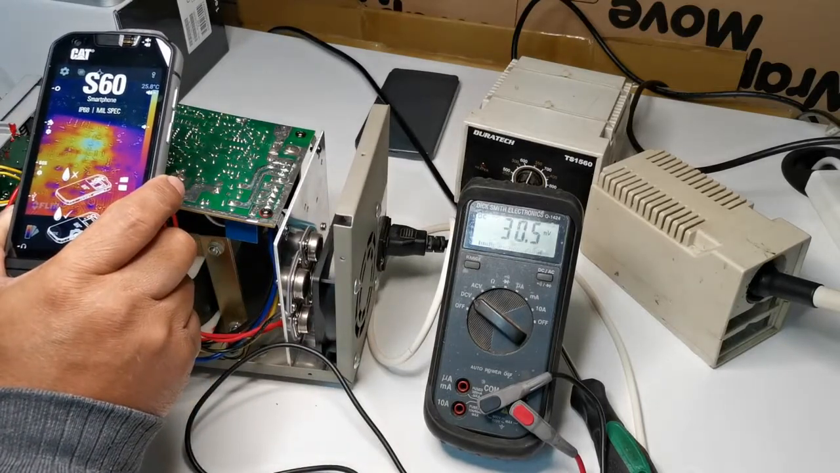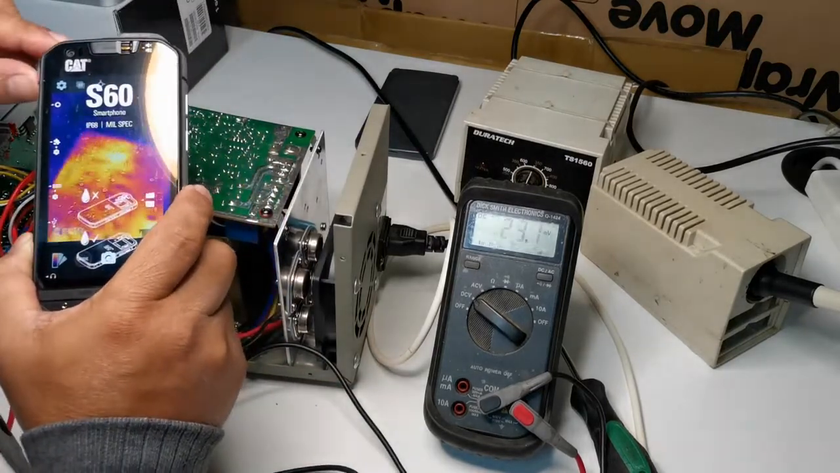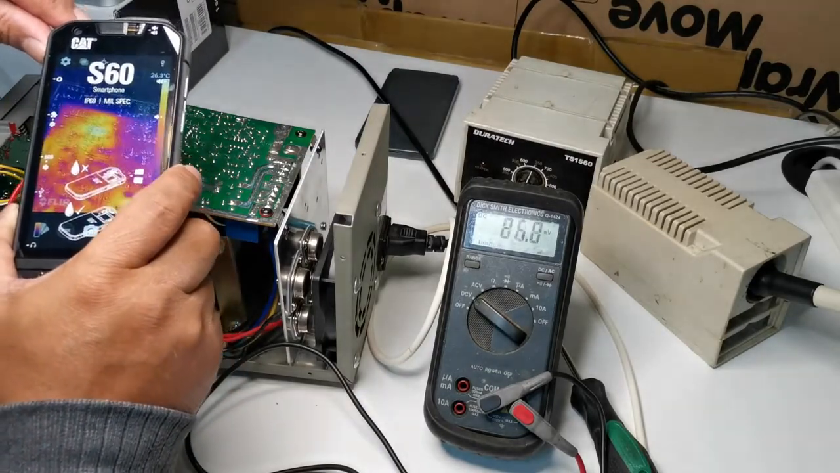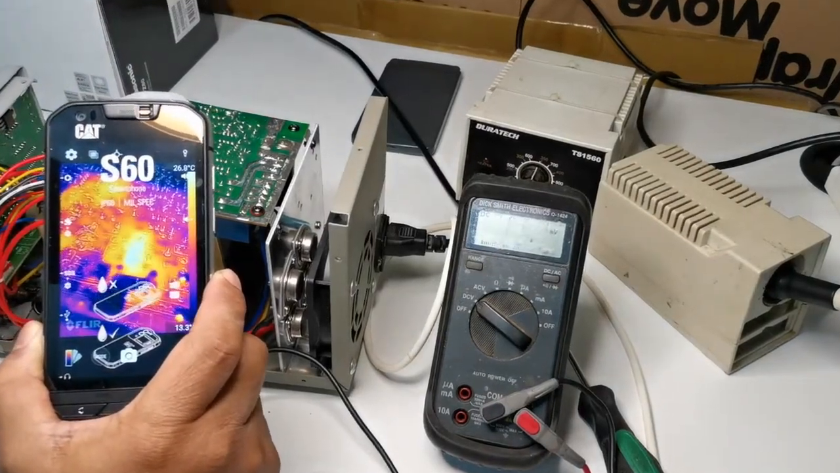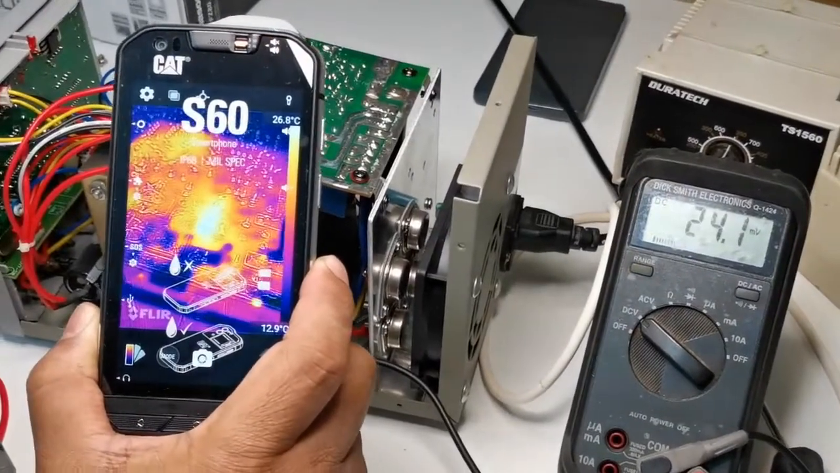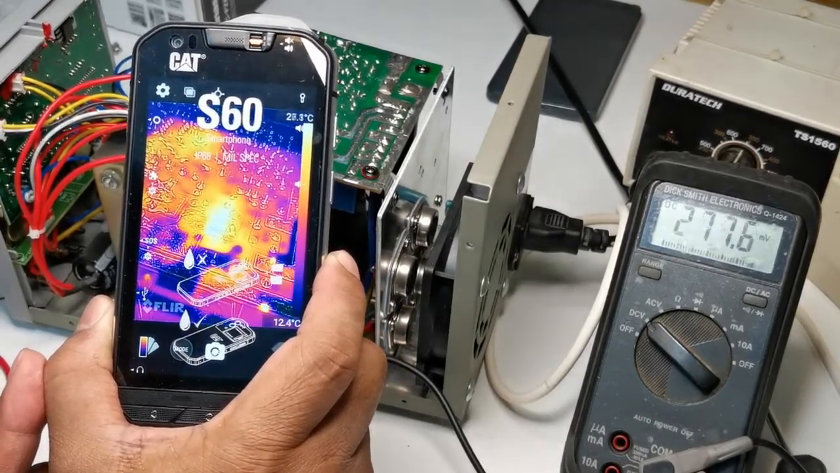It's about 25 degrees. There's another one here which is 27 degrees.